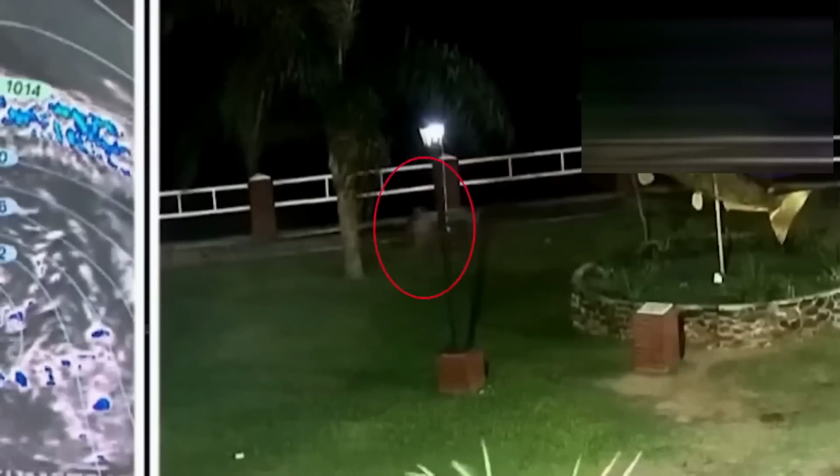Even stranger, they all pointed out that the figure seemed to be floating, as it had no visible legs. Now, could this be a bit of trickery, a camera glitch, or something more supernatural? No one knows for sure, but this strange sighting left viewers and the crew completely baffled.